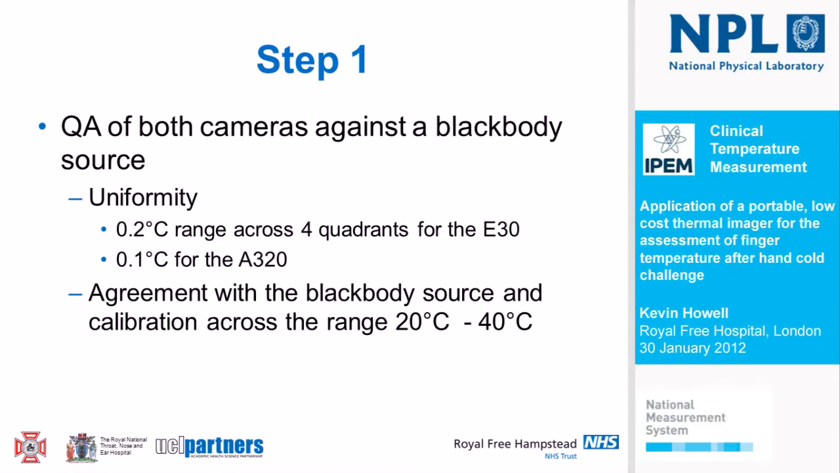Rosie also looked at uniformity across the image fields of view, which Graham mentioned earlier, and she found that if we use the E30 to look at the black body target in the 4 different quadrants, the 4 corners of the field of view, we only got a maximum difference of the black body temperature across those 4 quadrants of 0.2 degrees Celsius. Do the same thing for the A320 fixed camera, we get a slightly greater stability of 0.1 degrees Celsius. And that's quite a reassuring figure for both cameras.